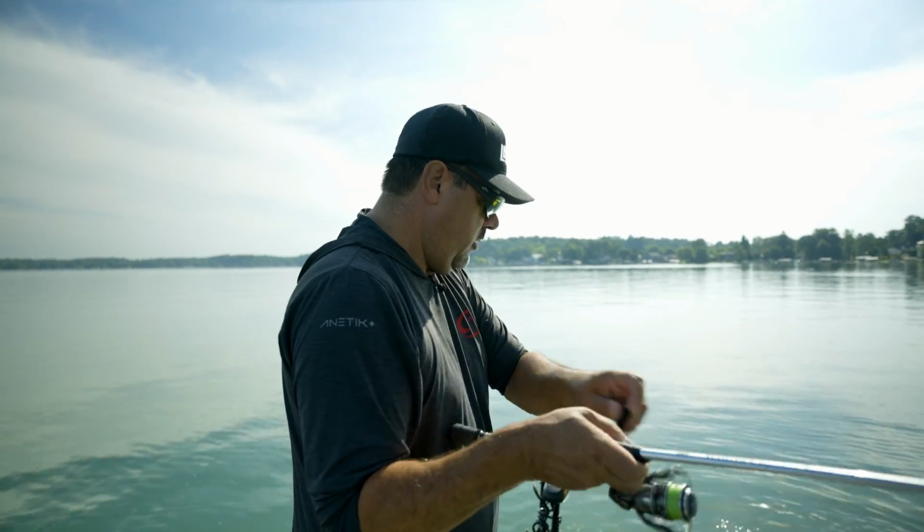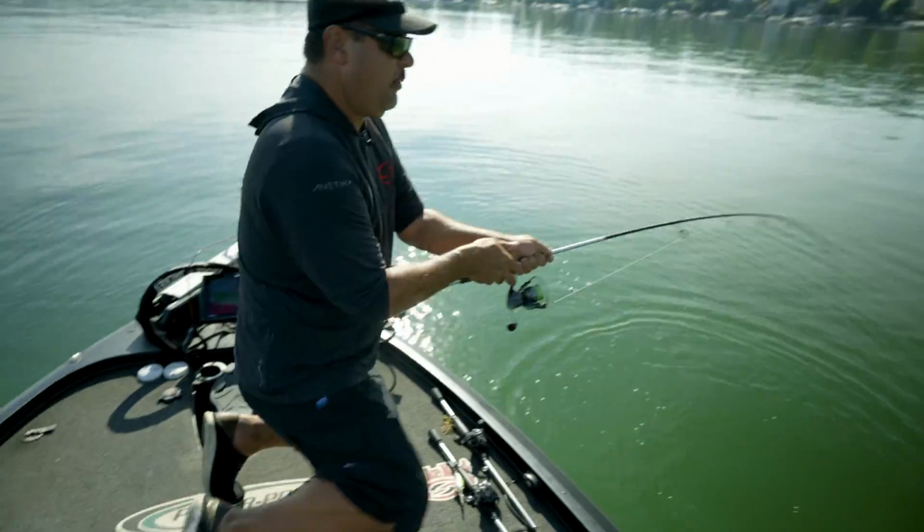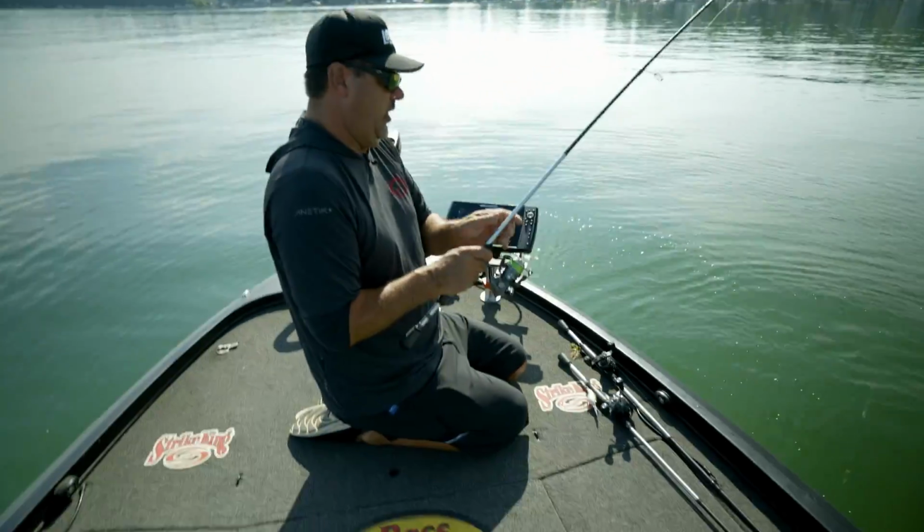Nice keeper. The boat is literally right behind us. The sunken boat is right behind us, and without knowing where that's at, we don't catch these.